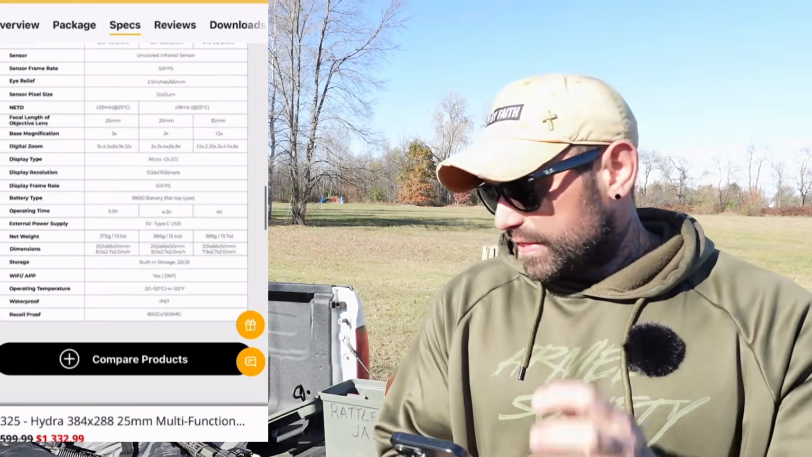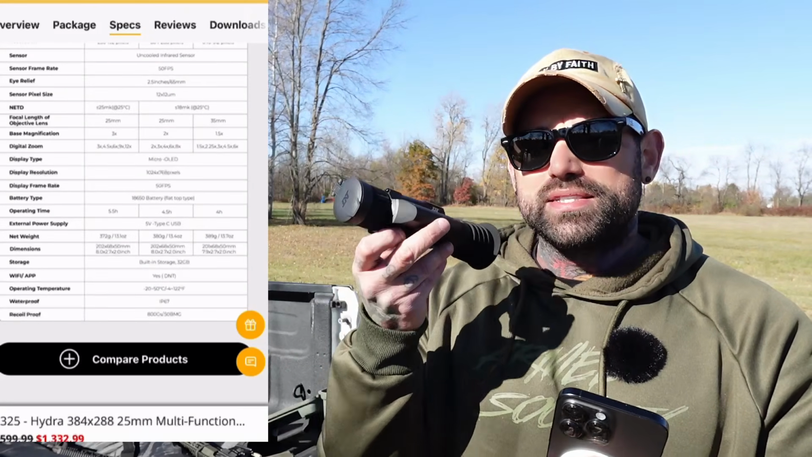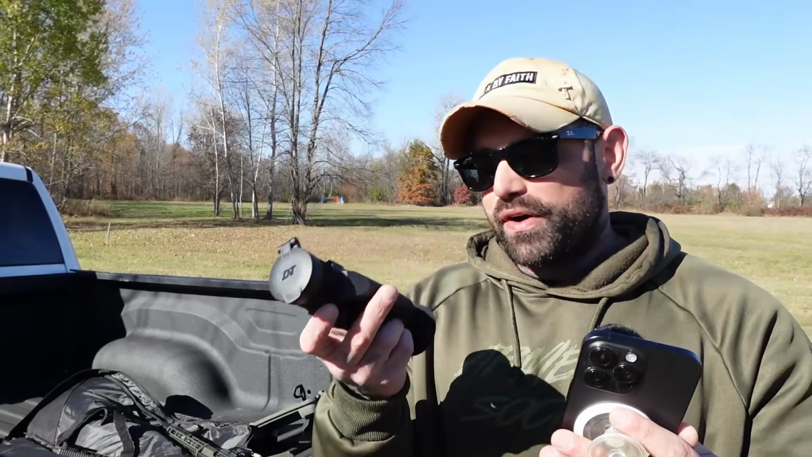They both have the same internal storage at 64, I think 64 gigabytes as well, but it's the same OLED display. The thing about the 325 is it starts out at a stock magnification of 2 times. It doesn't sound like a lot. The 635 starts out at 1.5. You might think like a 0.5 doesn't make a difference.